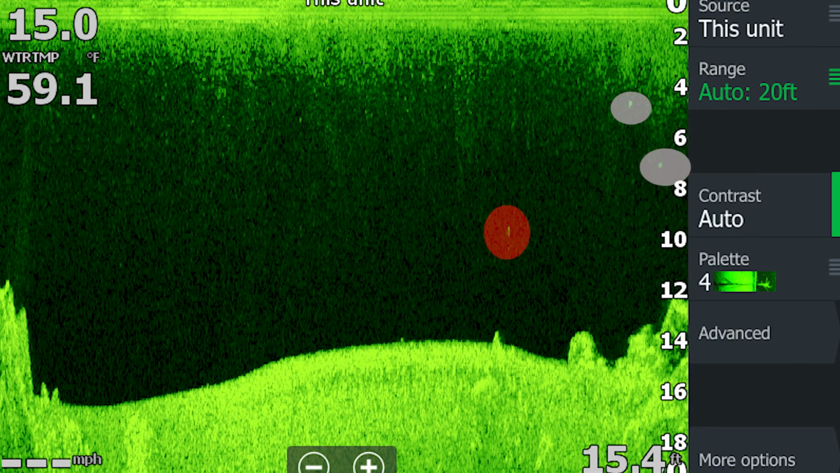So here's the down scan. The mark in the red circle, that's the bass I was looking at on my 2D. And if you look at the upper right quadrant, there are two that I didn't notice at the time, two other marks. I'm fairly confident those are suspended bass.